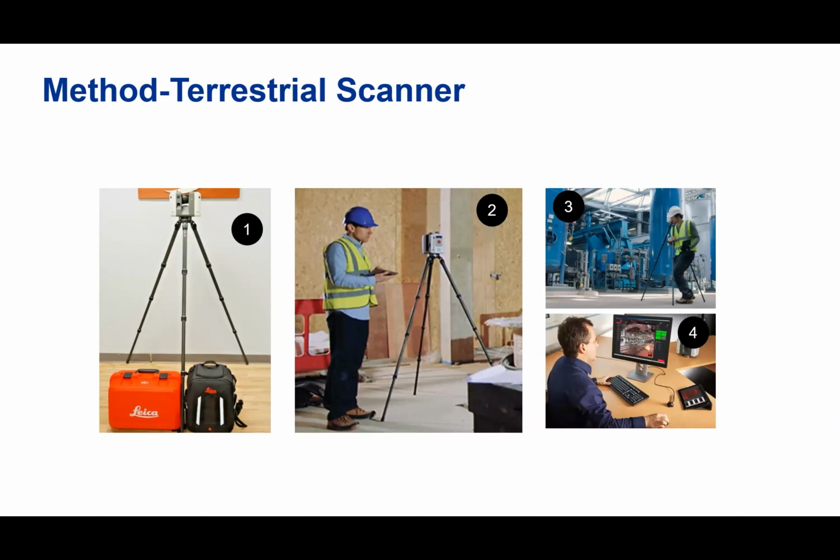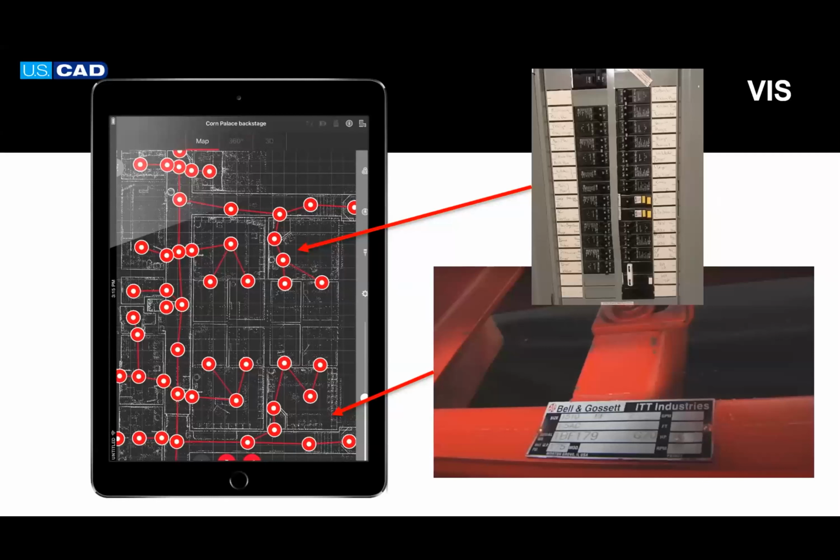And then when you're done, you pull the thumb drive out of that scanner. You're not transferring via Wi-Fi, and you bring it into your desktop app to stitch all those point clouds together. And we'll get into some of the workflows here in a couple of other slides. But that's kind of the gist of the tripod-based scanning.